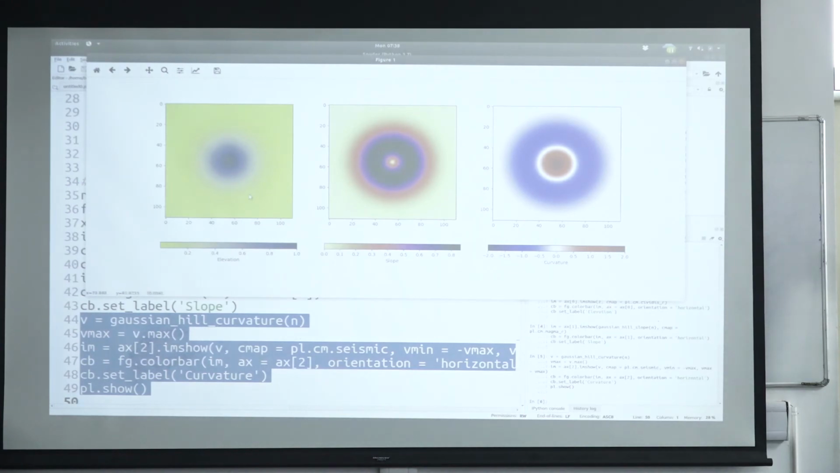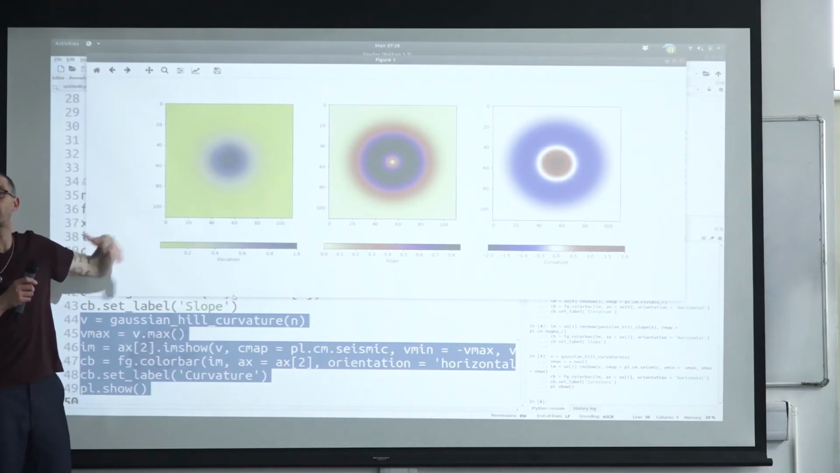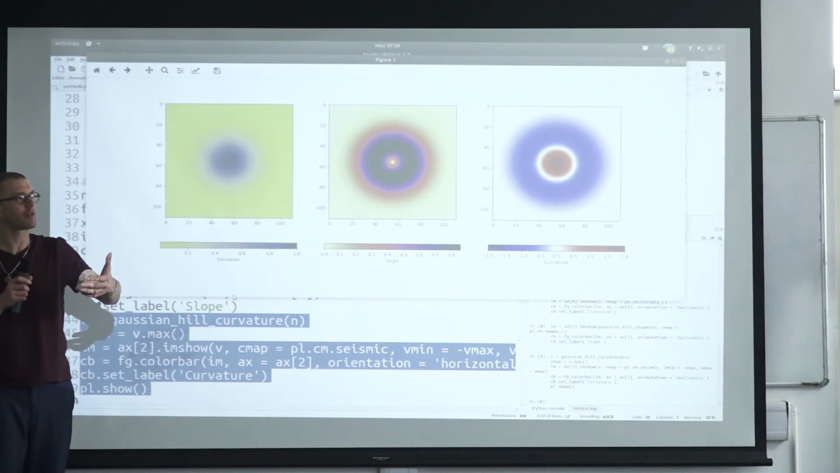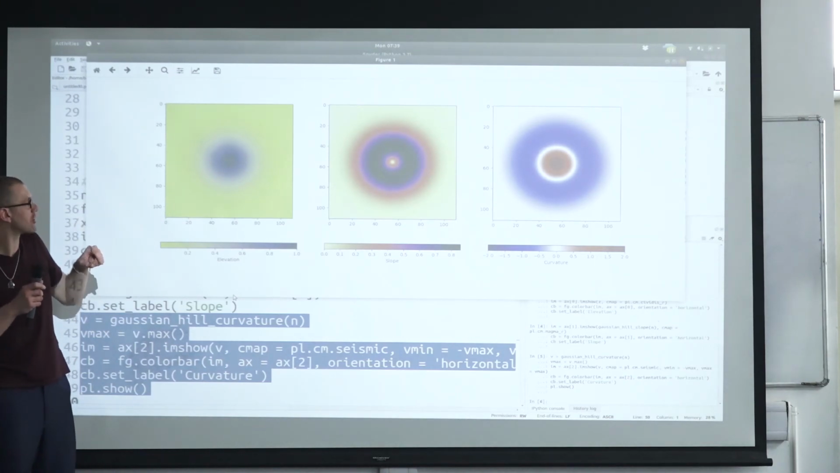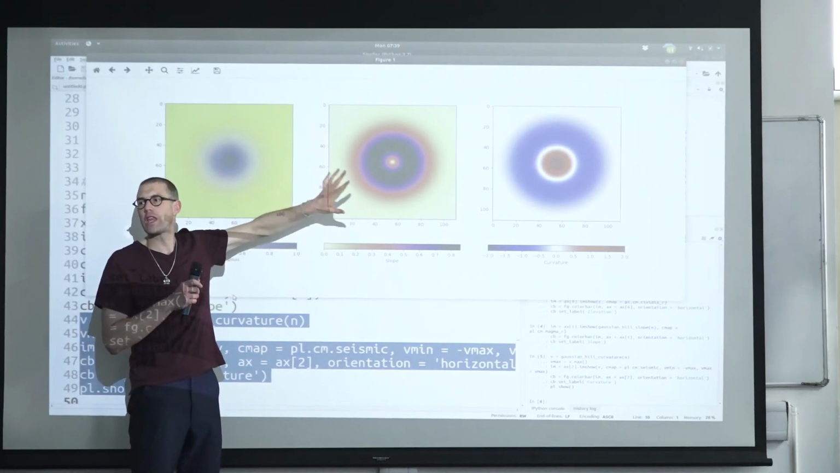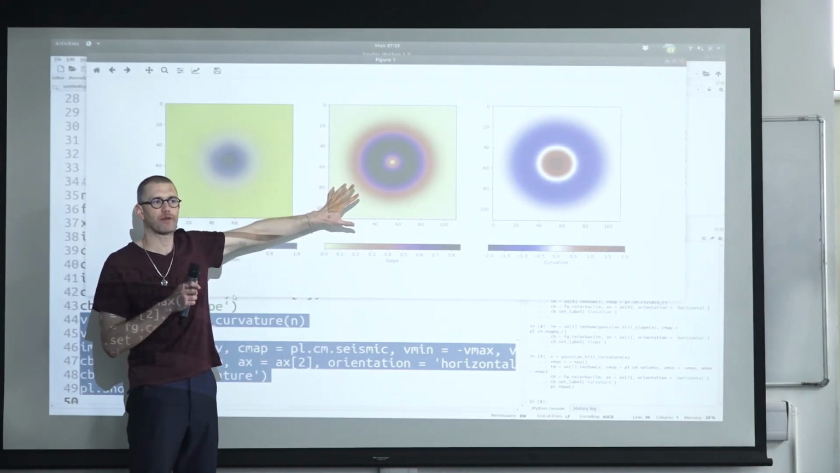Okay, good. The next step would be, now that we have our Gaussian hill, we want to generate a numerical slope. So now we want to do what we do when we have a DEM and we click on the slope button. We want to calculate the numerical slope, right? So we want to fit our dx, dy direction, and we compare that to the analytical slope. So this is the perfect slope, right? We know the derivative of a Gaussian function. And now we want to compare it to our numerical slope, yeah?